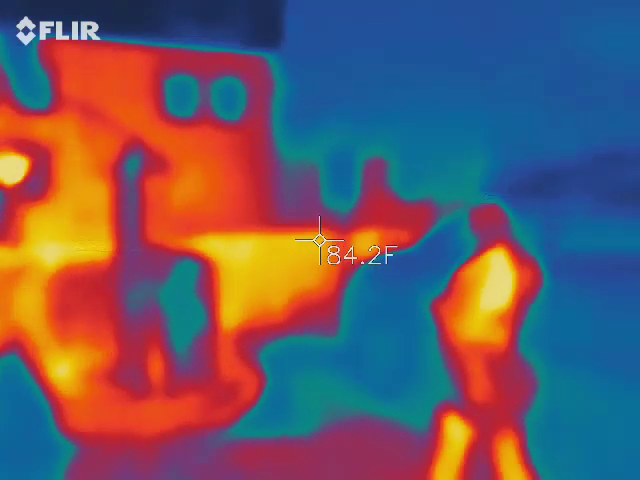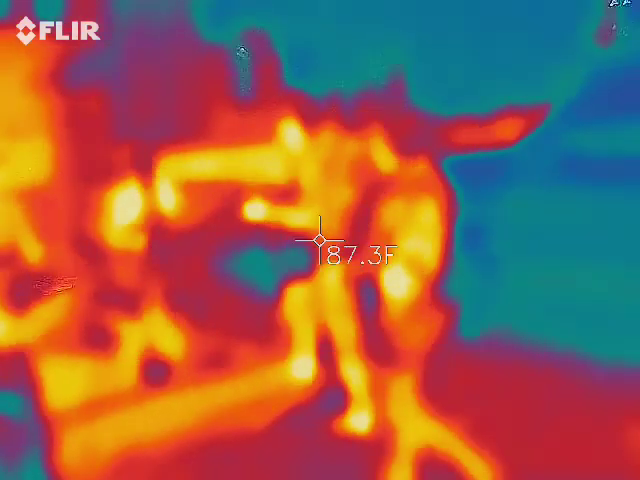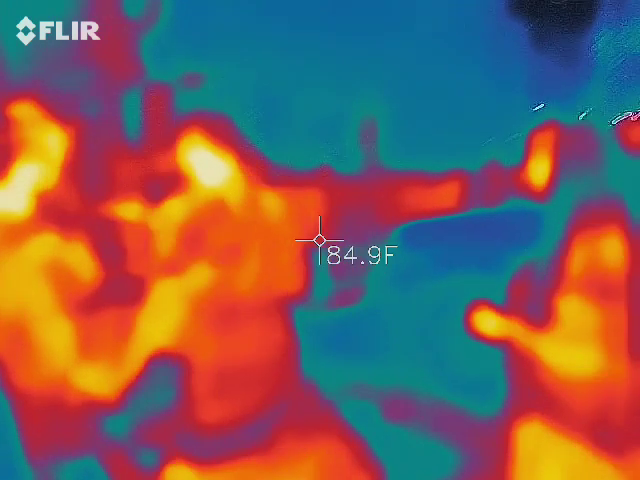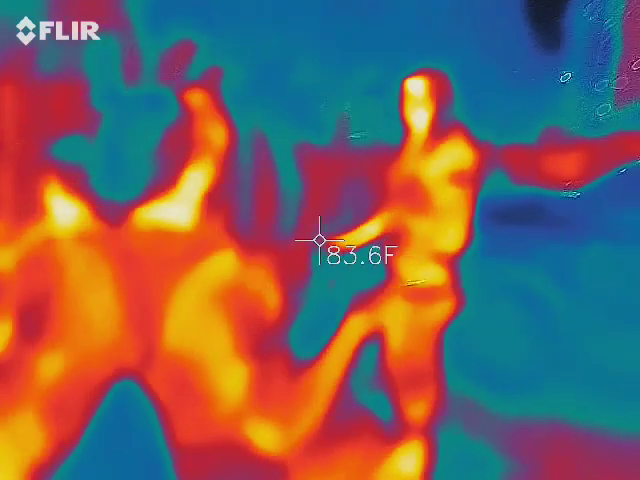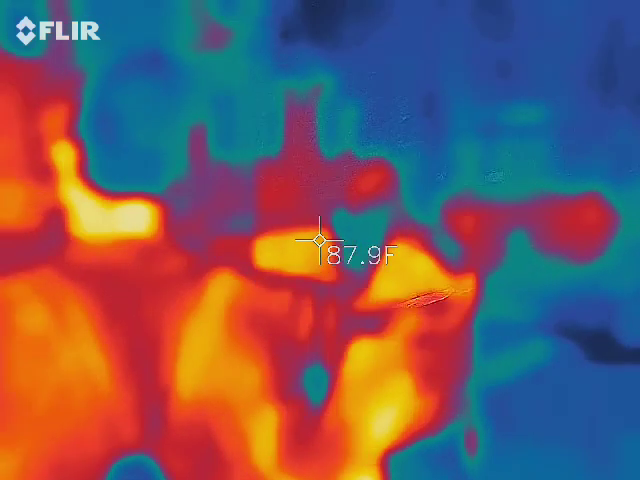Everybody watch your step. It's 1 up, 3 down, and then a threshold is kind of a trip hazard too. 1 up. Oh, that's correct. It is 1 up. I was more concerned about Amy, and she did that perfect.